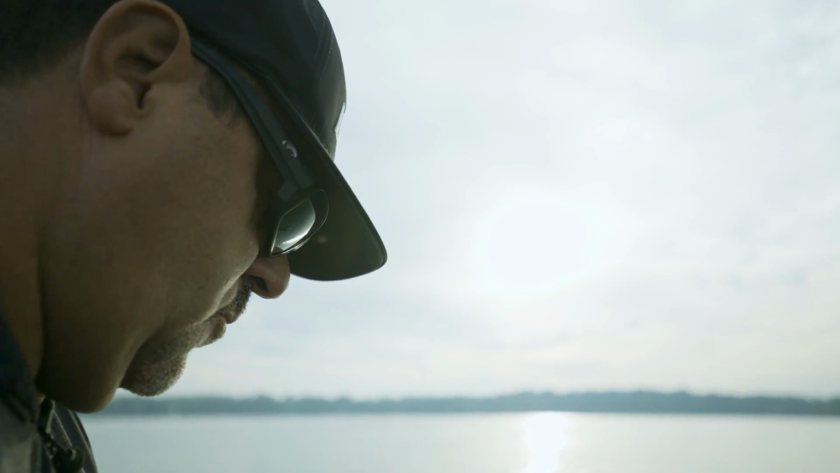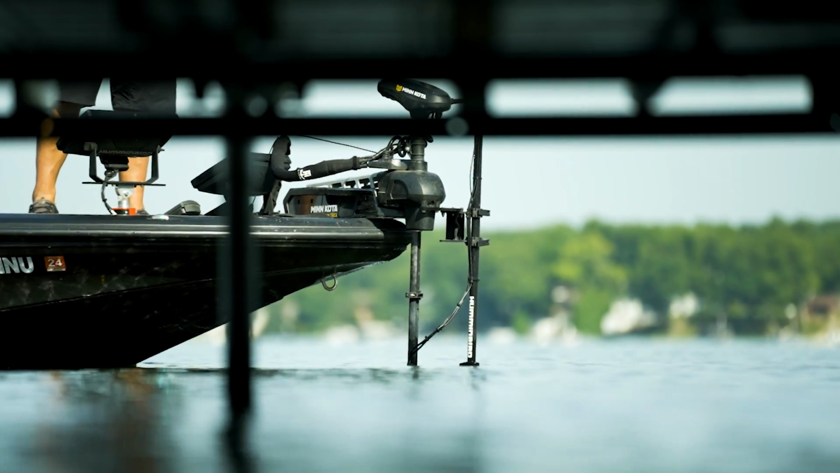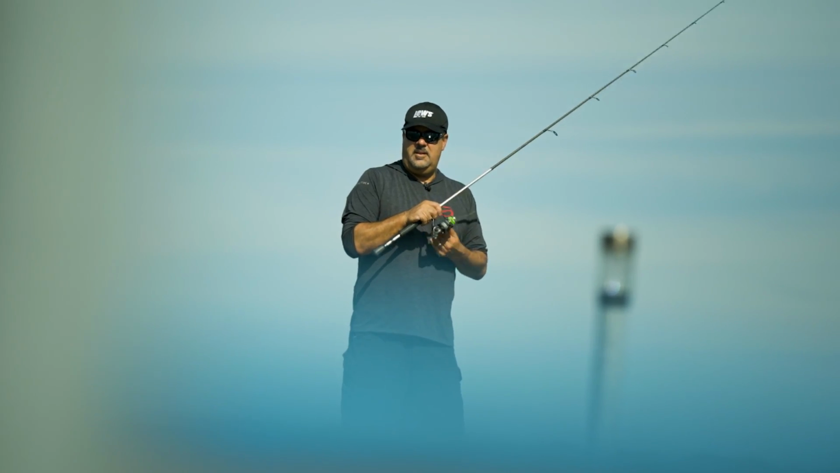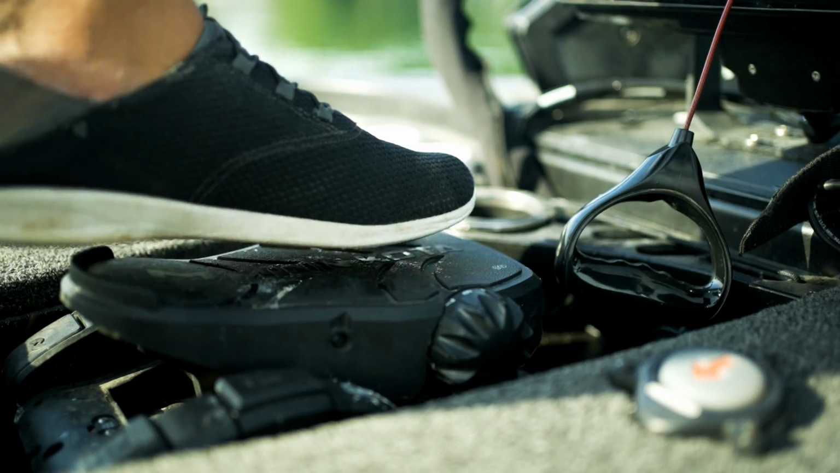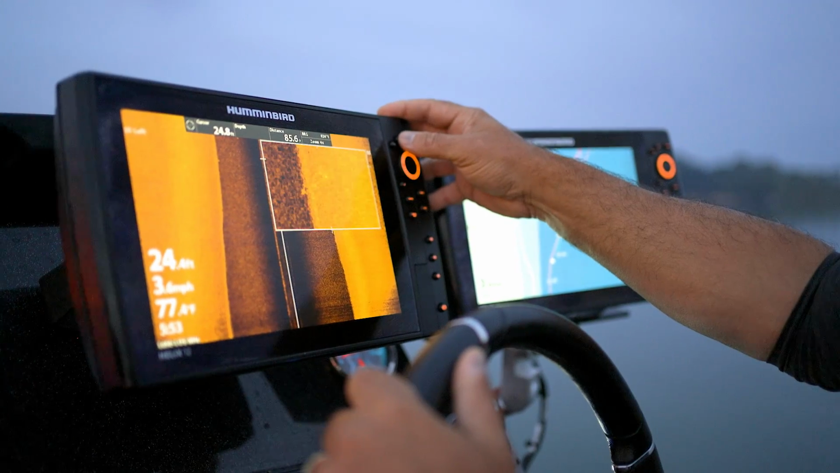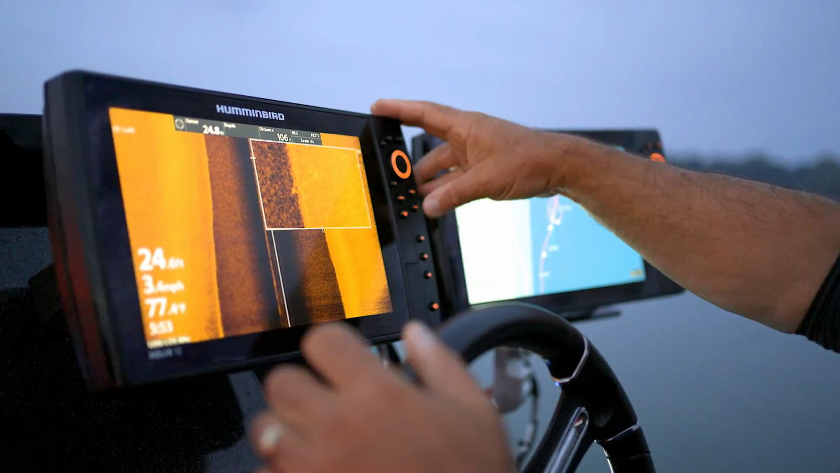So basically, the lake that we're on is very barren as far as deep cover or structure. It's almost like a desert, and anything the fish can get on, they will. All I'm gonna do when I'm idling is look for anything they can get on, and I'll drop